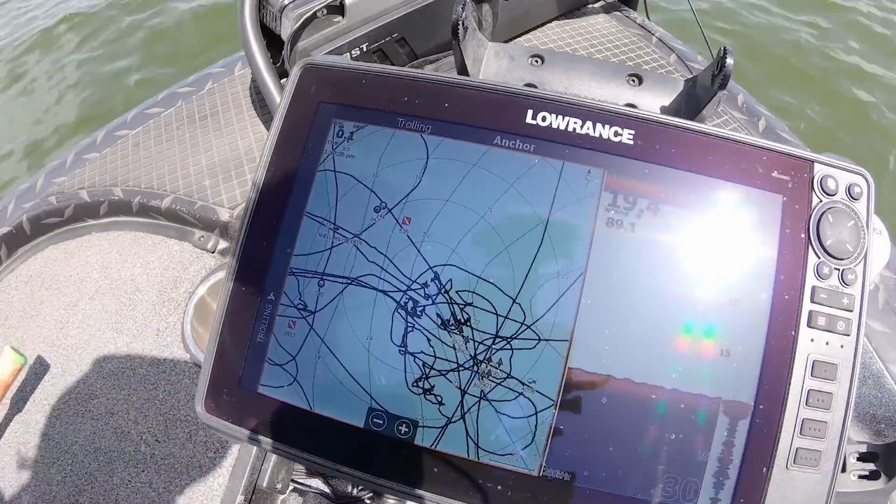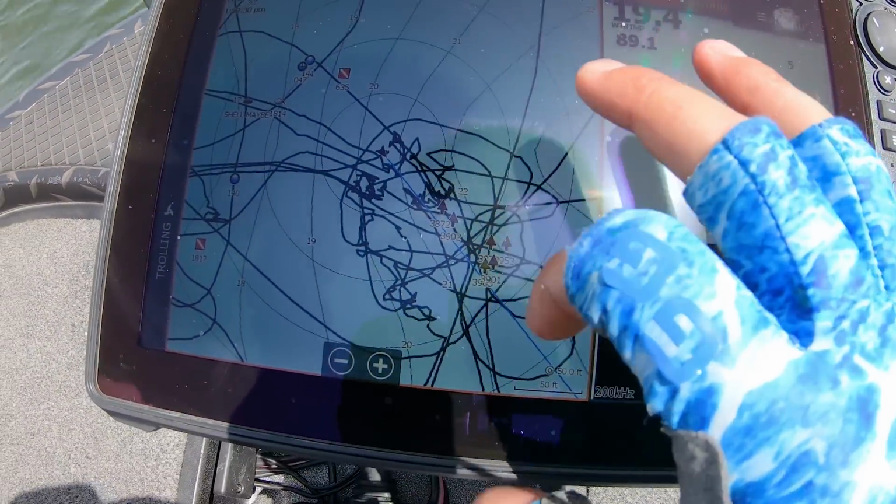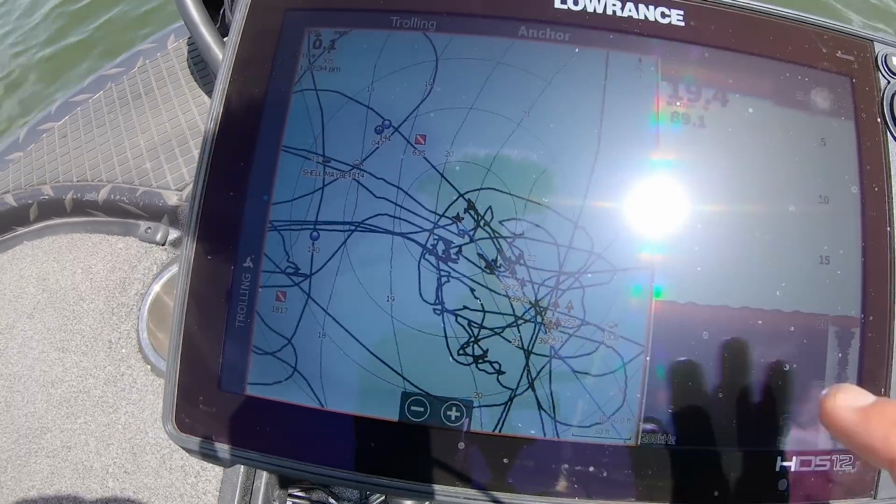This right here is a good example. You can see we're on an underwater point. There are like 6 or 7 brush piles down there, all kind of congregated right around. You can't tell me that each individual person said, I'm gonna donate to the brush pile fund, and they all dropped their own tree. What's the overall implication of this? It's the following.